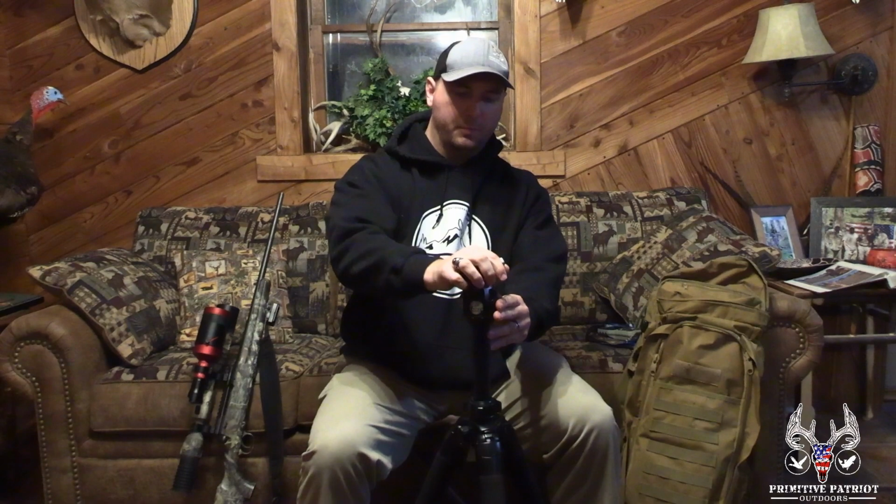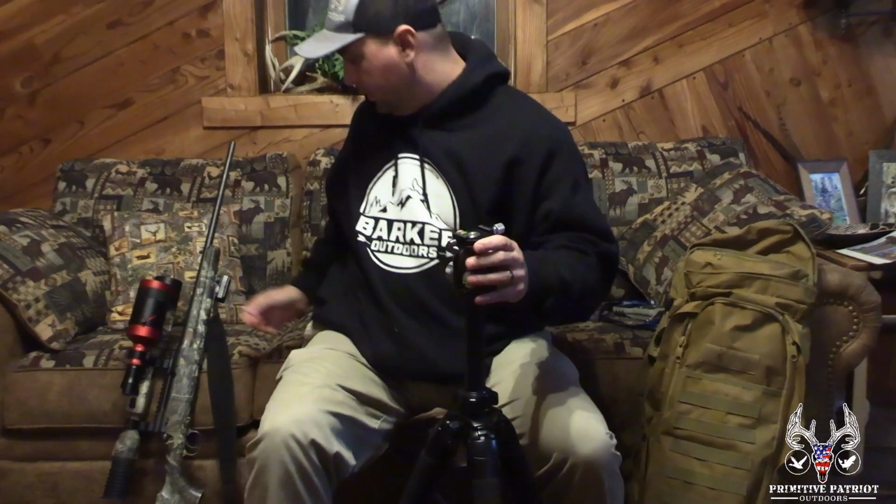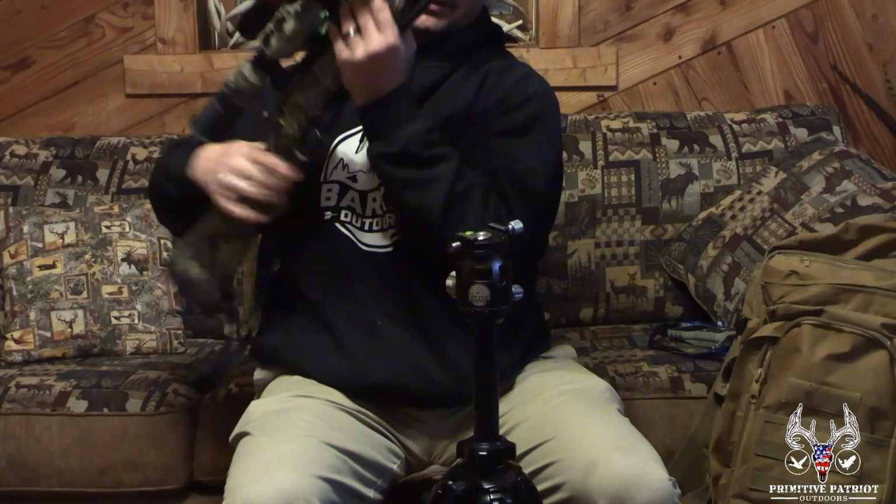Next, like I said, there's a couple different options. You can either go with the tripod. This is the Kopfjäger. I got this from Barker Outdoors. It does not come with this ball head. The ball head is essential because it allows you to pivot 360 degrees, allows it to cant, and forward and back and all around. It's just a ball socket in there. So the rifle attaches in.